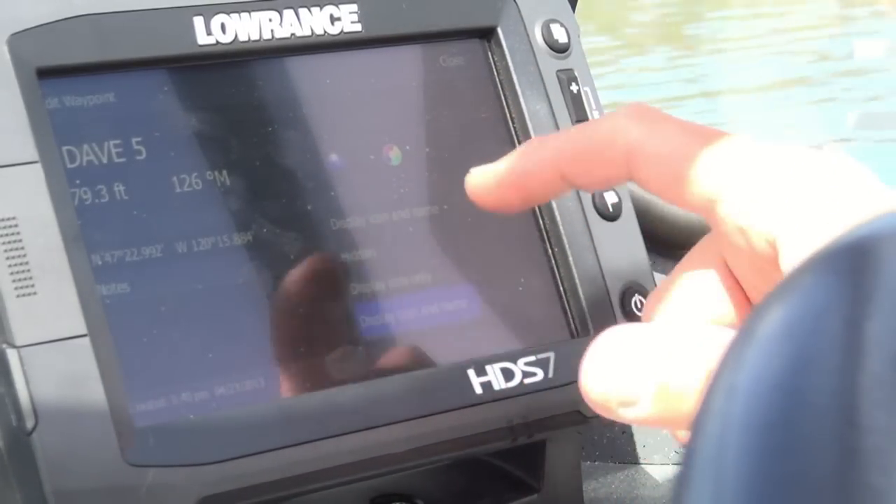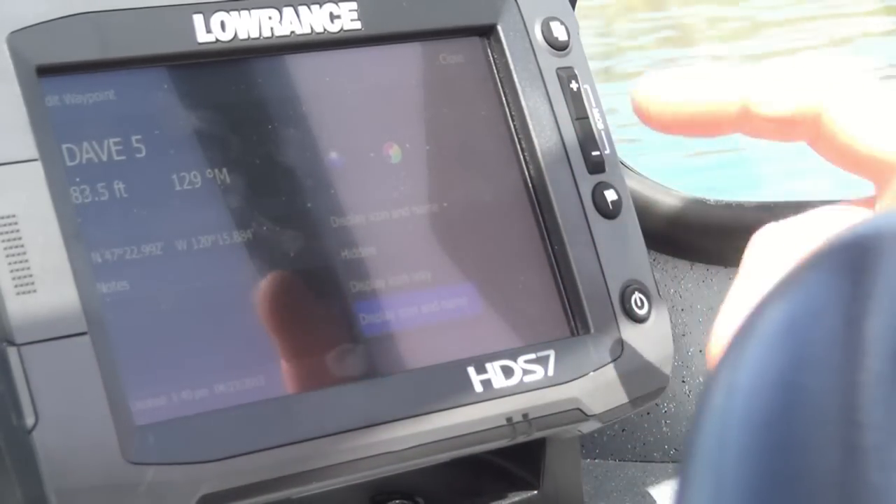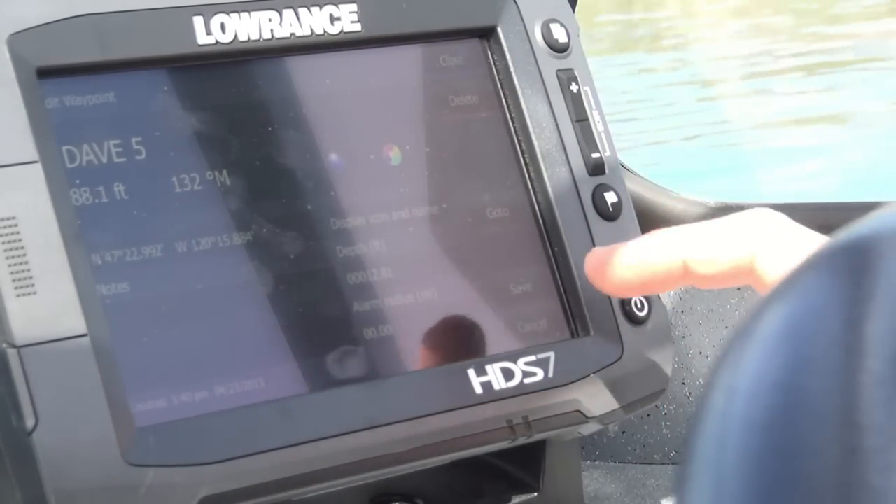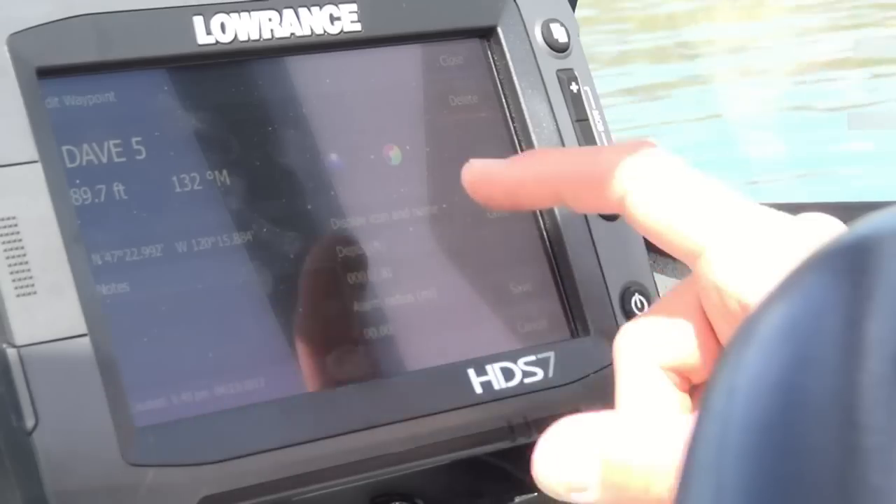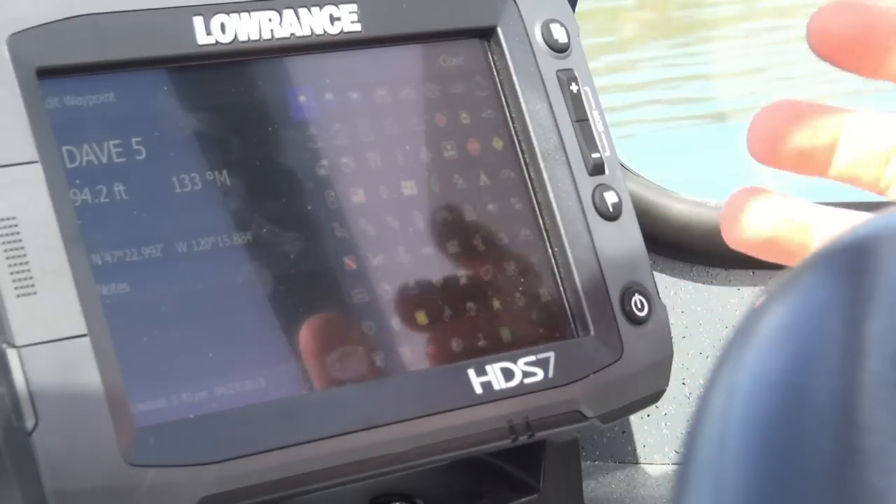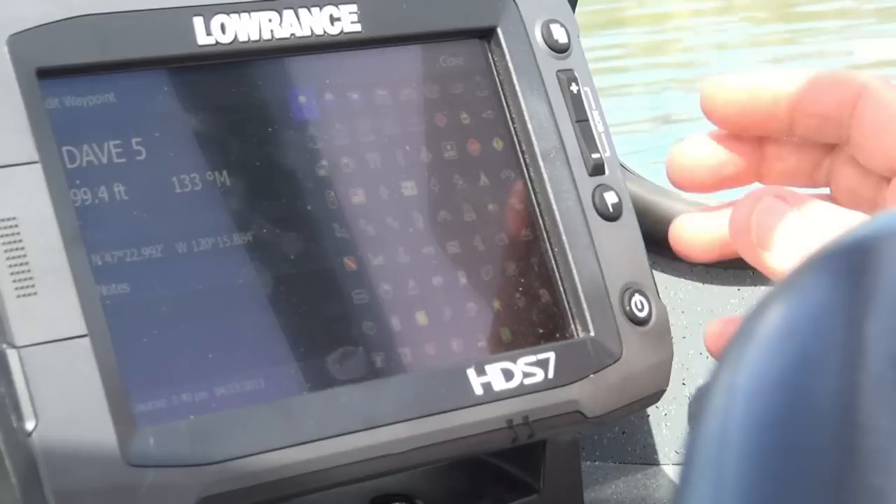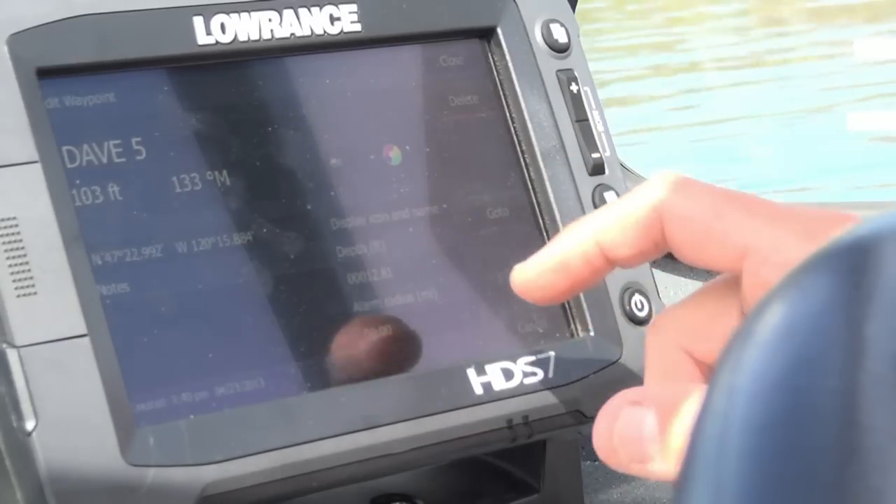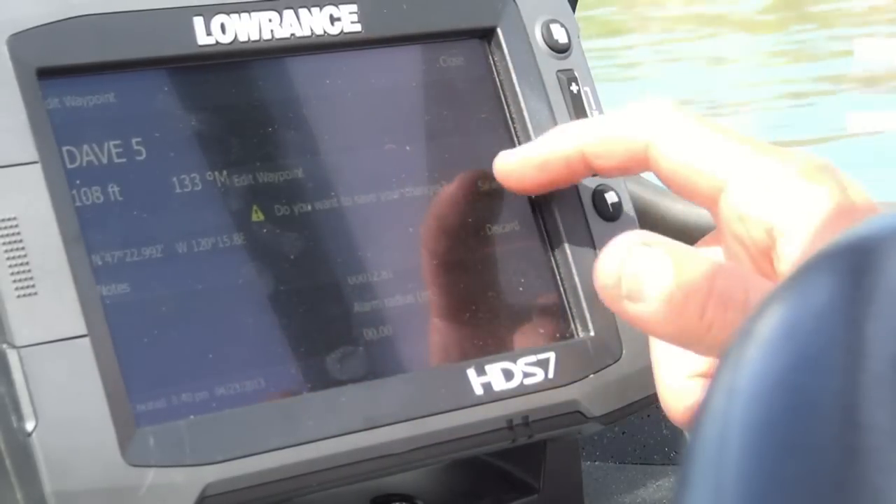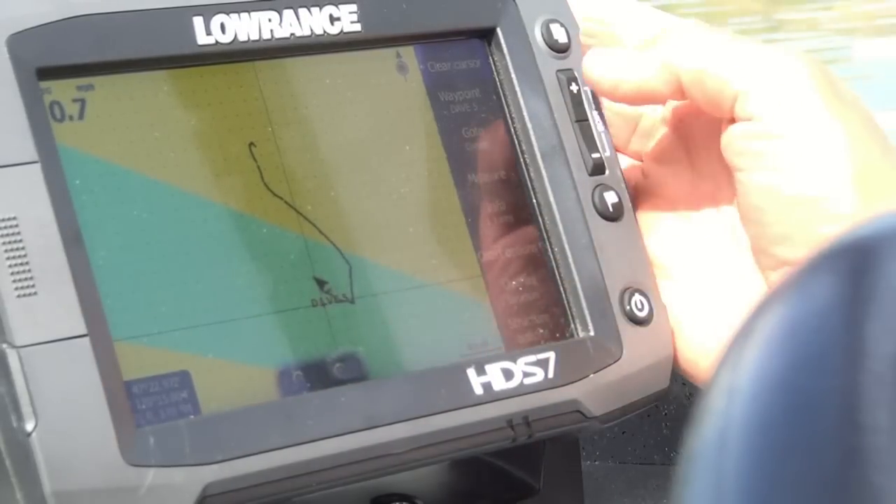Also, the icons, you can click on there, you can have them hidden or exposed. You can put a rock pile on there or do whatever you would like. That's the neat thing. It's so easy to customize these. See, if that was a secret rock pile, or whatever, you had anchored there and made a waypoint, just click on any one of these waypoints. Say there was a big fish there, you can use the fish as your symbol, and then all you have to hit is close or save. And now we have Dave number 5 with a fish symbol on the screen.